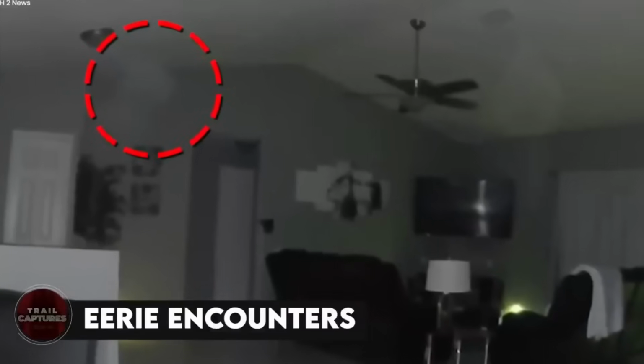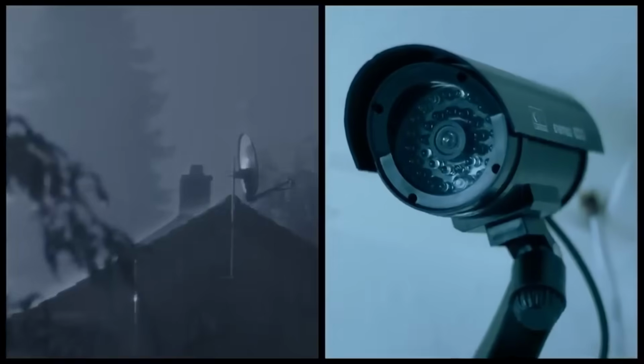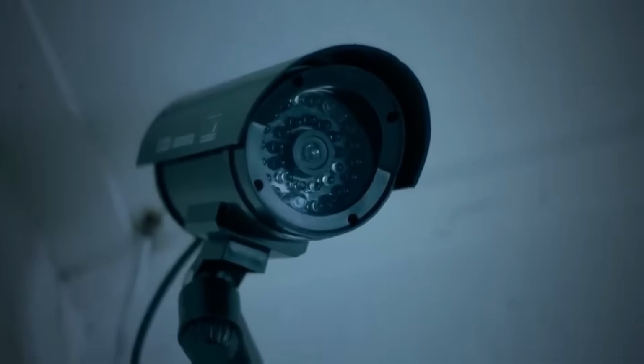Eerie encounters. One dark and stormy night, our security cameras recorded something truly crazy. As the rain lashed the windows, the camera's alert eyes caught a series of unexplained, creepy events that sent shivers down our spines. First, a mysterious figure appeared in the backyard, masked in dark. It moved like a ghostly wisp, making no sound and leaving no trace. We watched in disbelief as it wandered through the theater, dissolving into thin air.